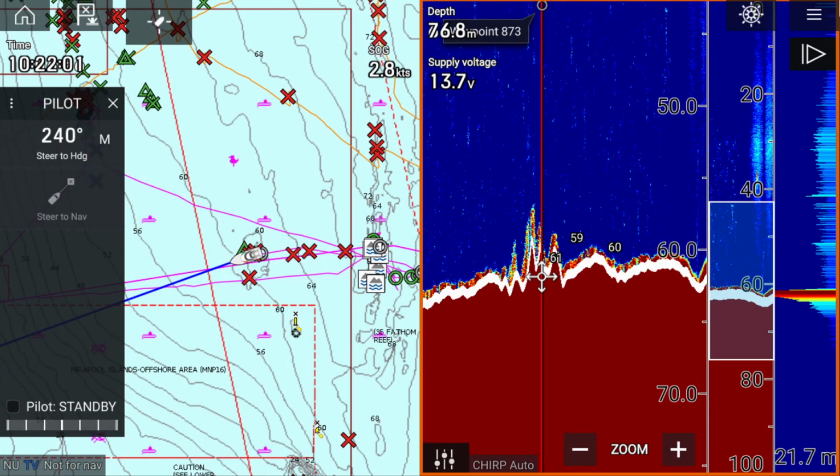And once more on this sonar shot, we see that fuzziness above the hard bottom, which tells me that there's something there. My guess is some sort of soft coral or weed, and I'm leaning more towards the soft coral idea.